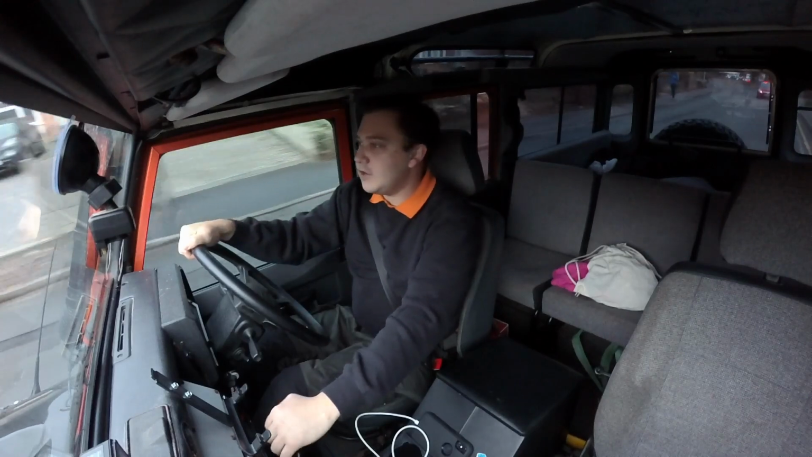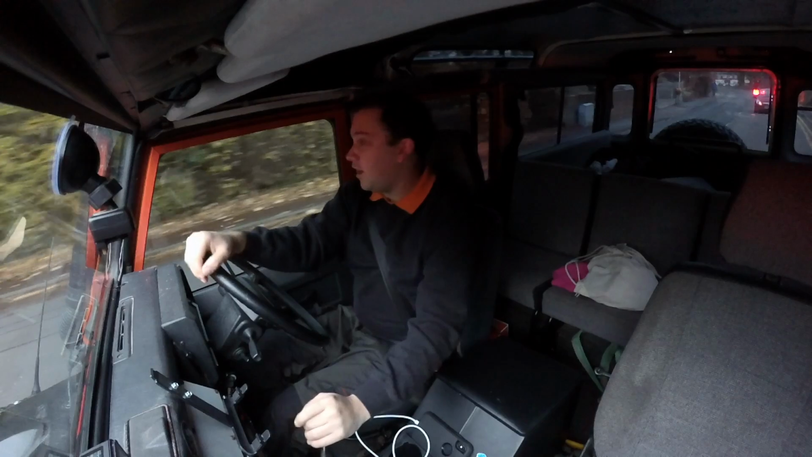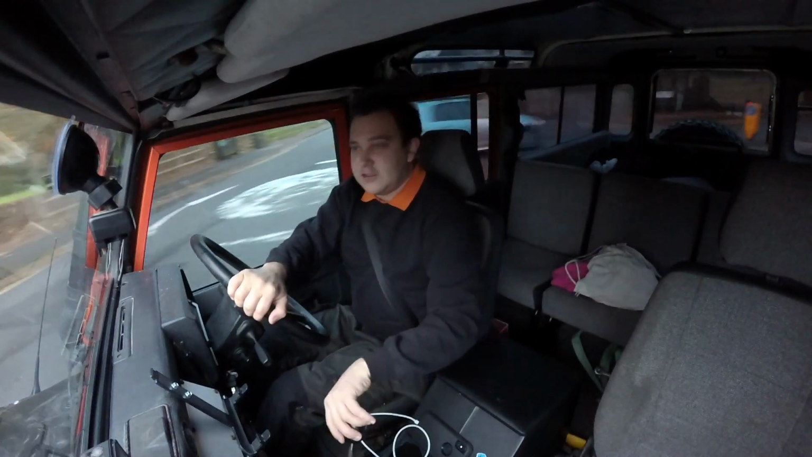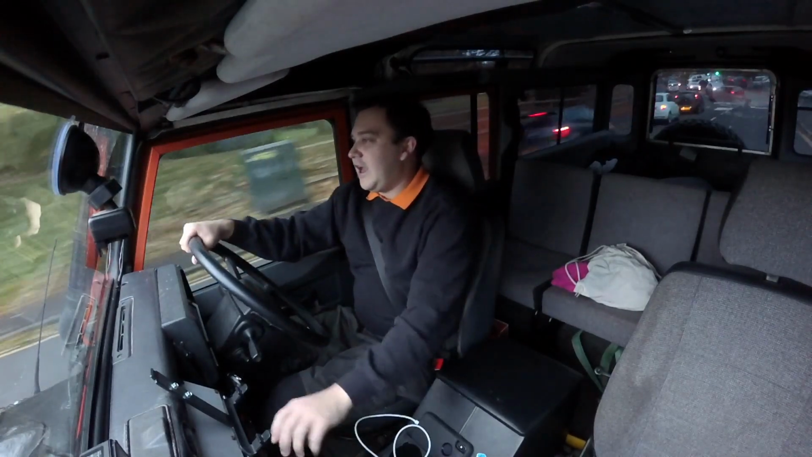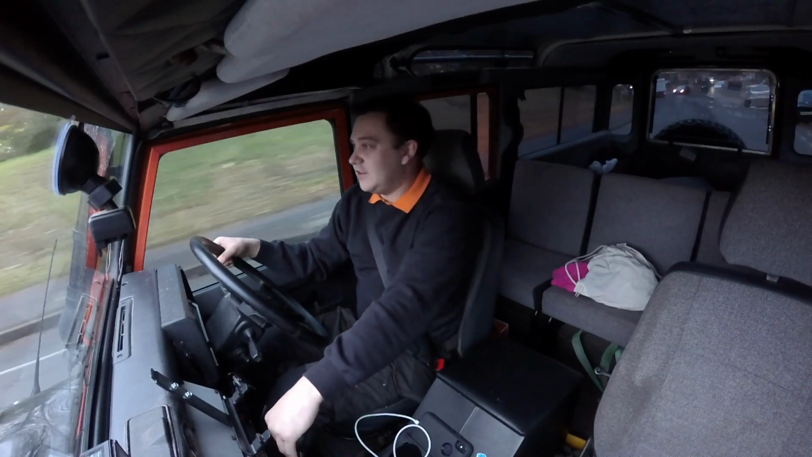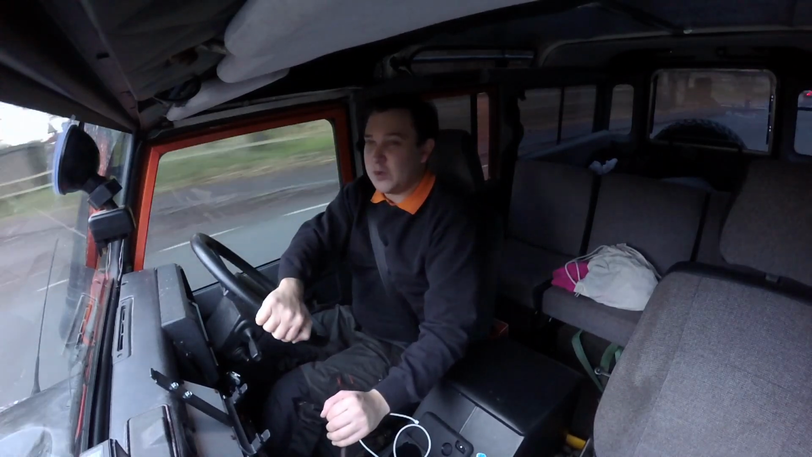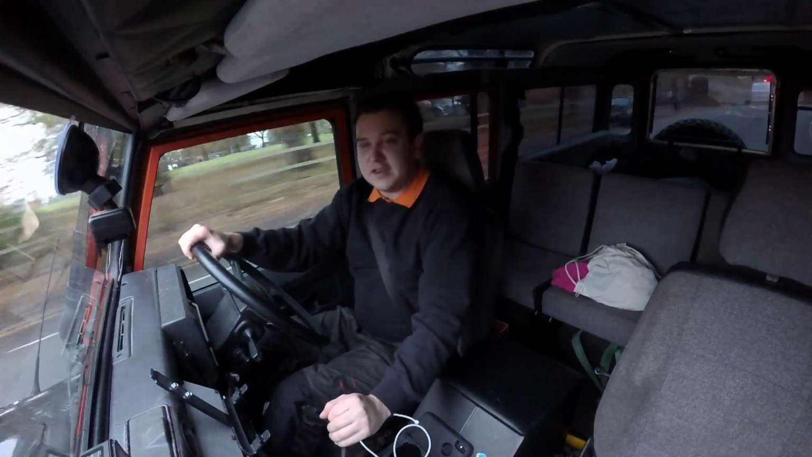So in conclusion to my review, it is a very good heater, and it is worth the 100 quid that you'll spend on it, and the few hours that you'll spend installing it. And it does kick out a lot of heat. It doesn't use up a lot of fuel, and it doesn't really use any power from the battery. It's only a motor spinning it once it actually gets started. So all in all, really good. And I'm nice and toasty. It's about 2 degrees outside, and it's about 21, 22 degrees in here at the moment. So it is very, very, very good indeed.